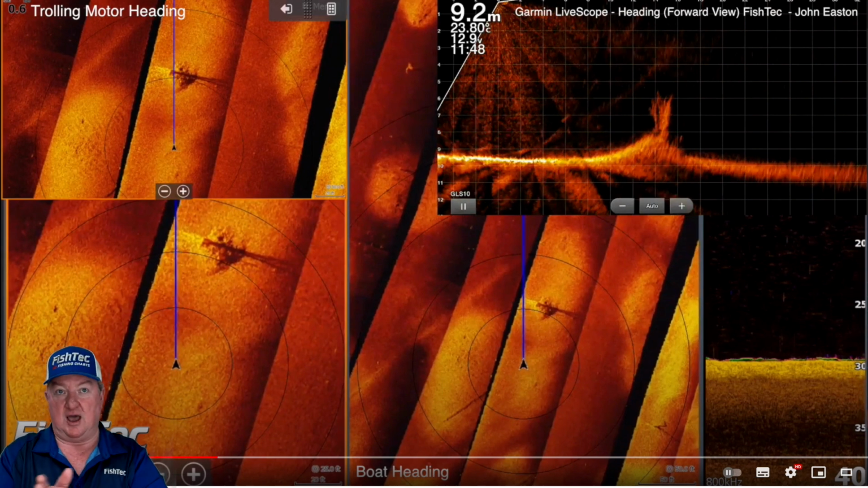The trolling motor I've got control of. So as I'm turning the trolling motor, it's shifting my chart to what it considers where it's looking, what is north up, right? And look how clear it is now, where you can see the boat is, if I was just using the 0.1 on the boat, it would have gone off by now, but it's the trolling motor that's looking at the stump.